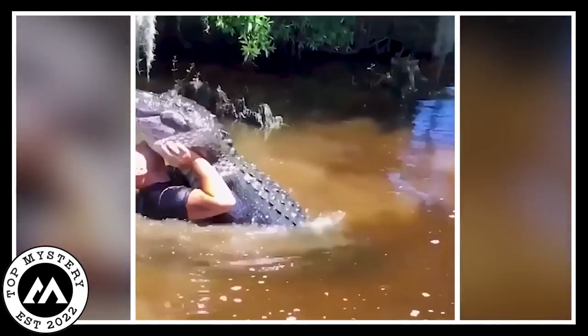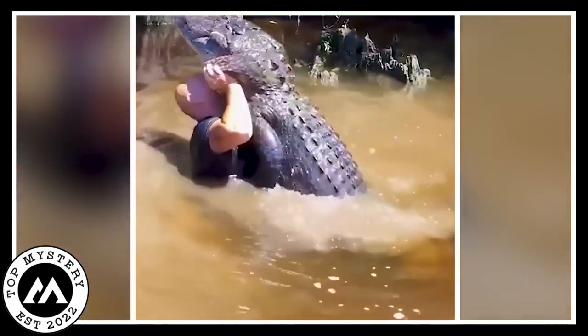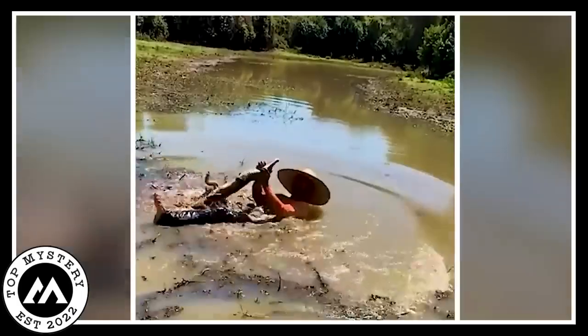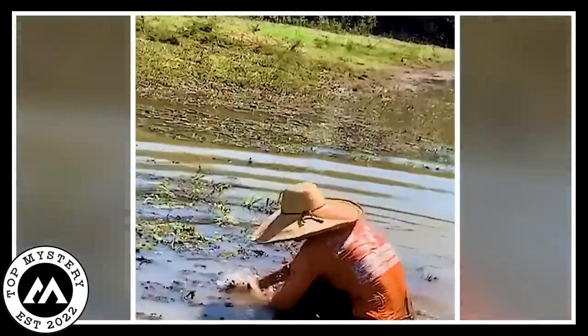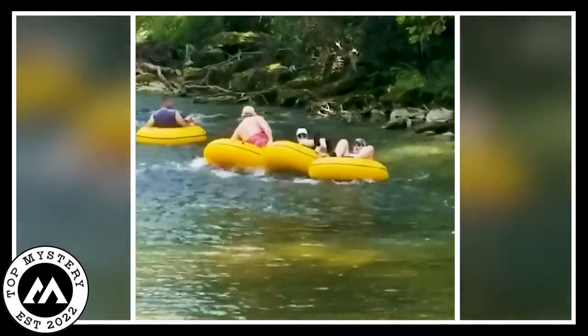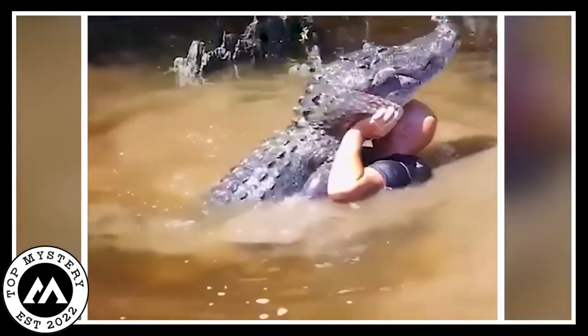The video serves as a stark reminder of the inherent risks associated with sharing spaces with wild creatures, even in seemingly peaceful environments. The abrupt change in the scenario underscores the unpredictable nature of wildlife encounters and the importance of exercising caution in natural habitats. The harrowing incident resonates with viewers, prompting a collective awareness of the potential dangers lurking beneath the surface of seemingly serene settings.